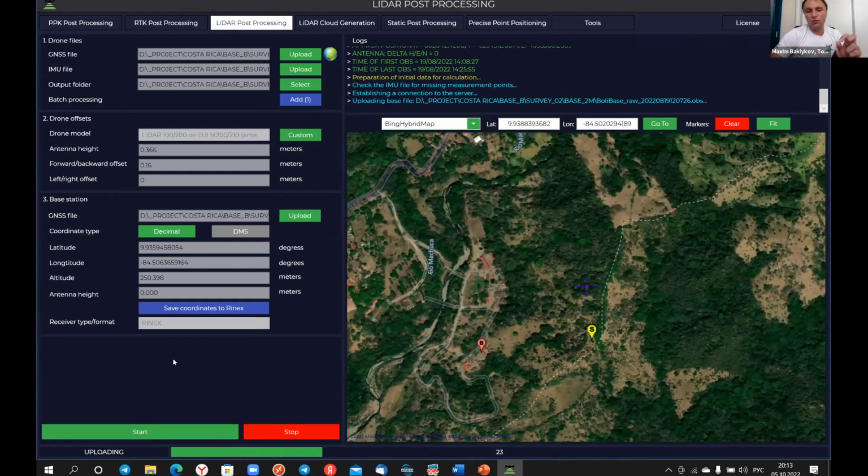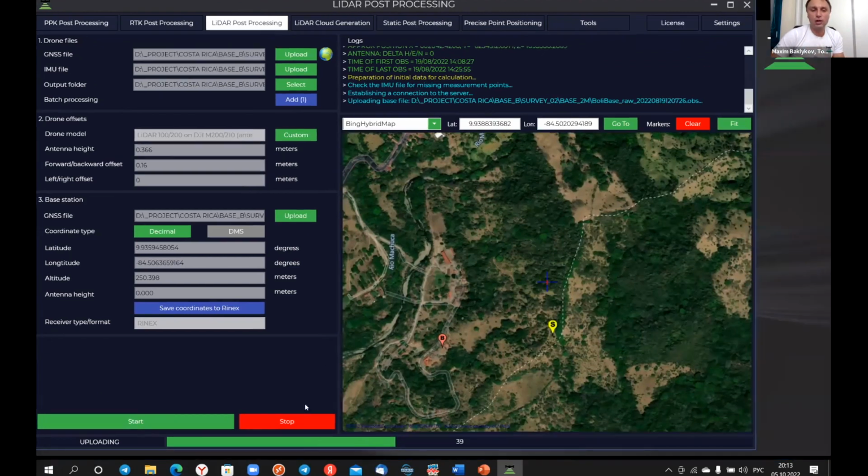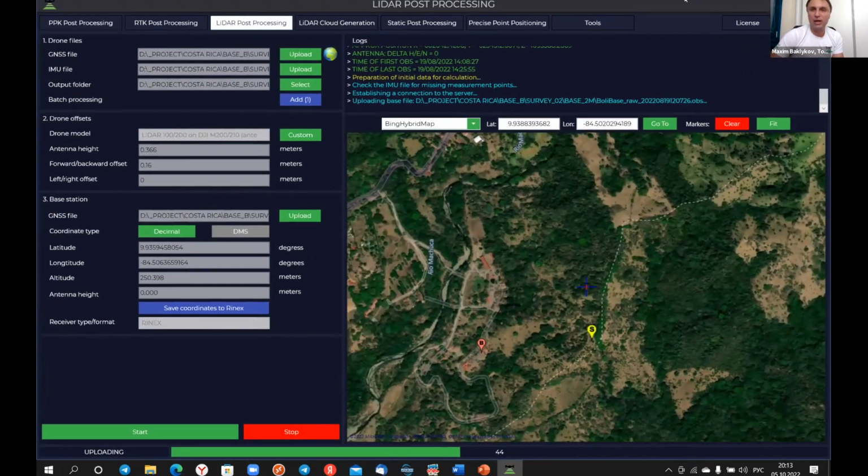We just wait for 1 or 2 minutes to get the trajectory, and after that we can run point cloud calibration. And maybe I will stop post-processing, because the result you will get is a trajectory. It's very simple. But I would like to show how easy it is to calibrate the LiDAR and how easy it is to make strip alignment. It's really an easy task. What I need to do is just stop it.